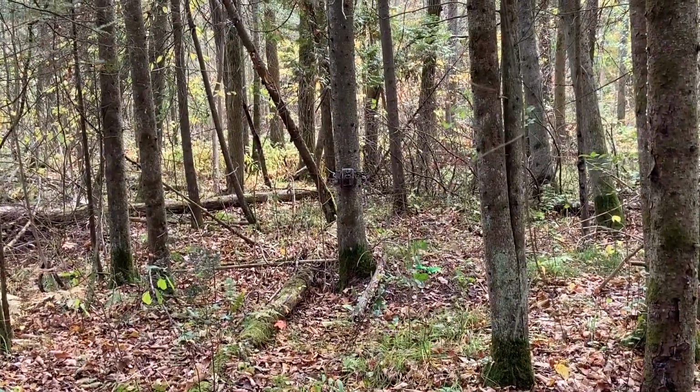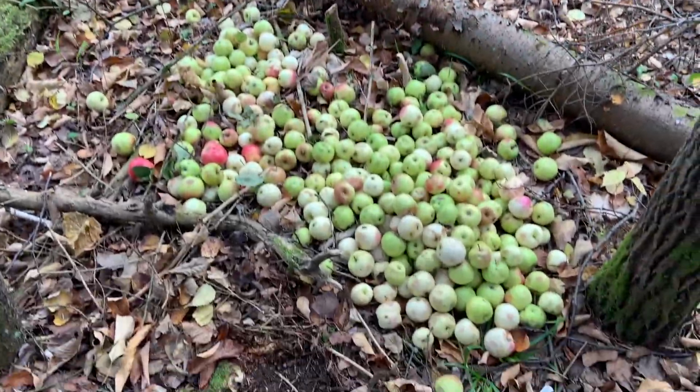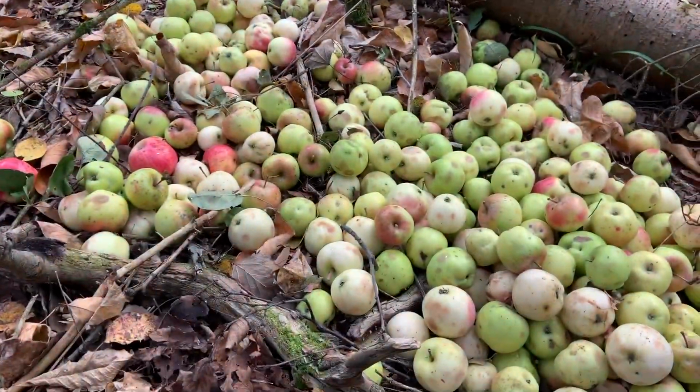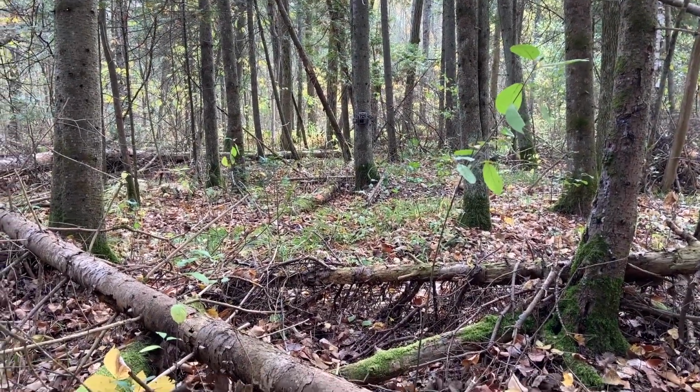At least that way we'll get to have a good look at them. And I've cleared most of the branches between the apples and the camera, so if we get anything sitting in here mowing down on these apples, we'll get a nice clear view.